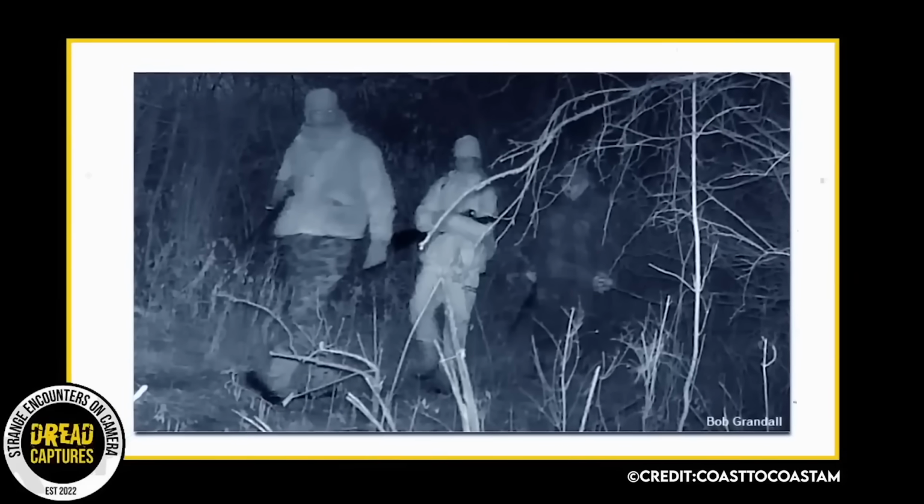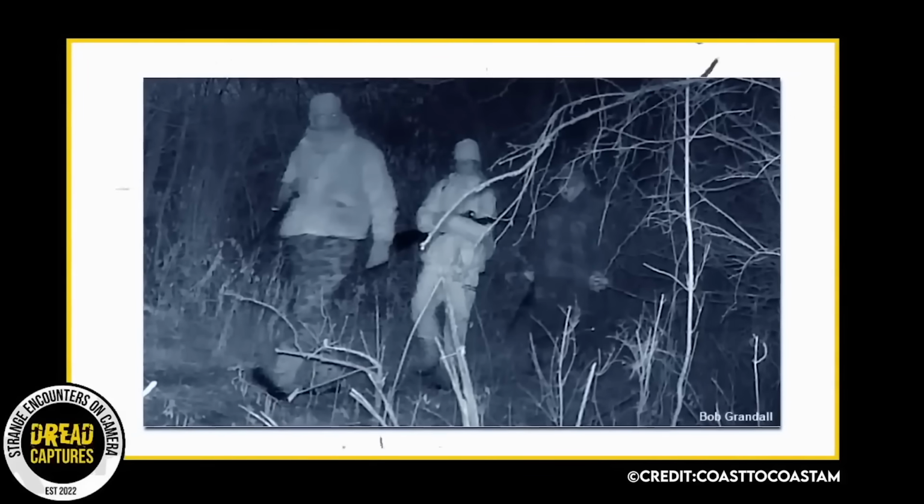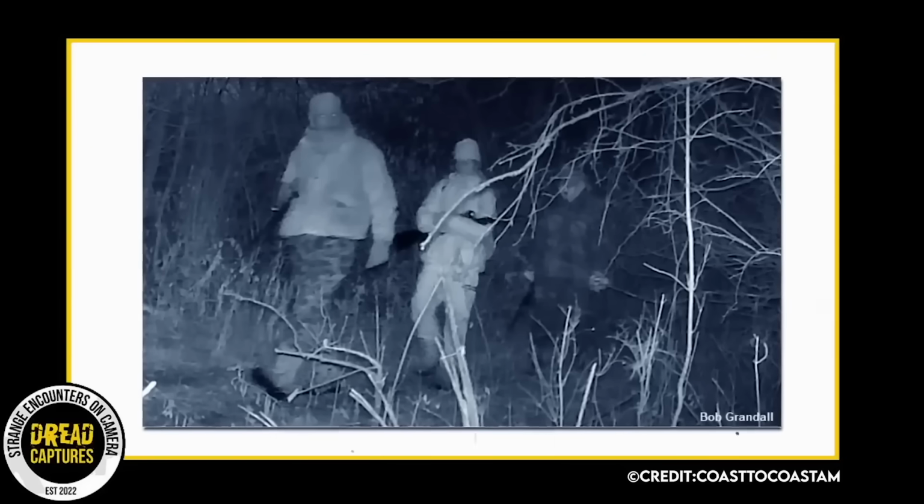Wow, that's crazy. With that in mind, what do you guys make of this figure in the image? Could Bob and his daughter have been followed by the ghost of the man who once hunted that same area, who once lived in their house?